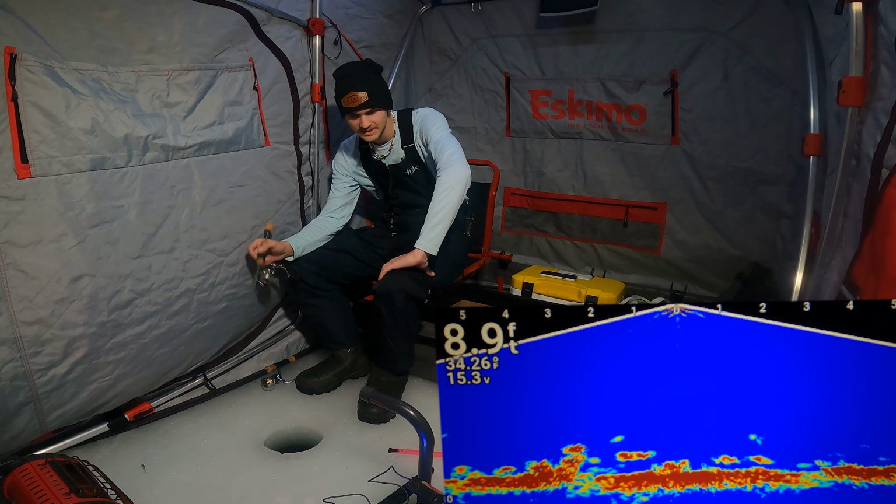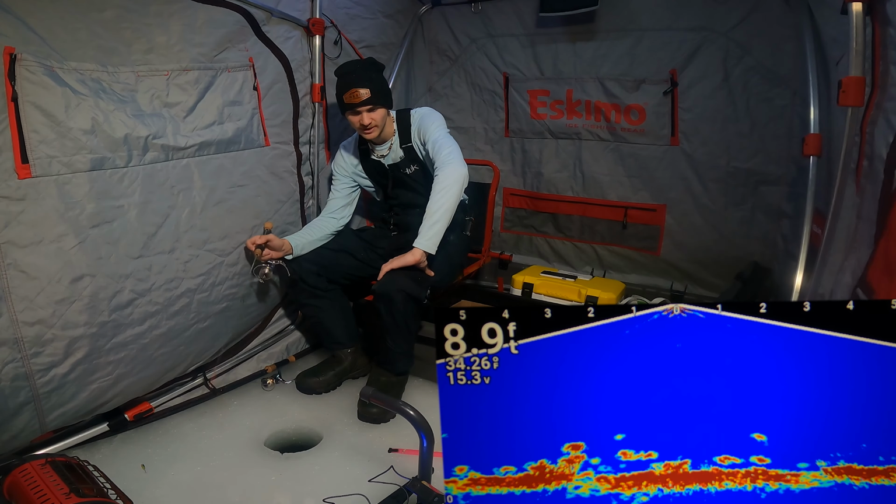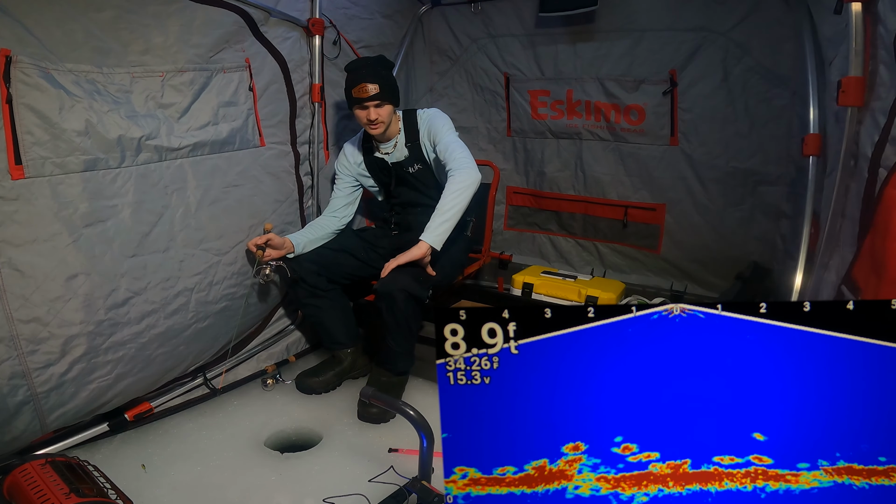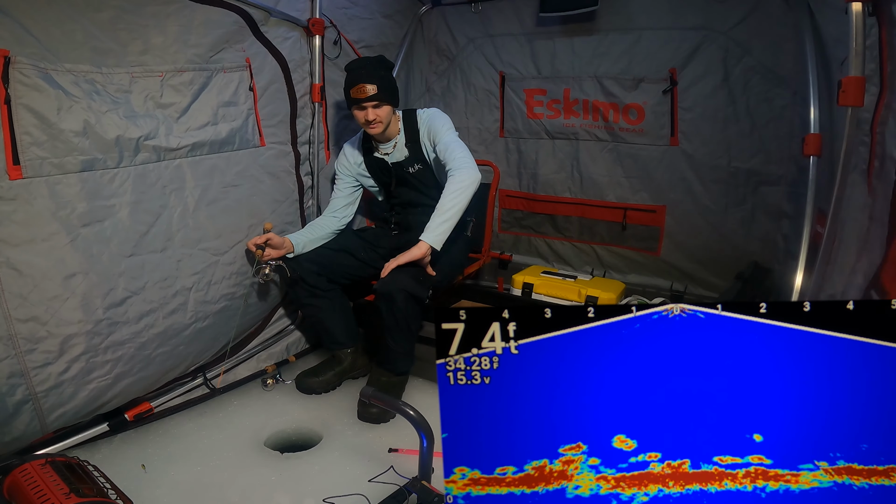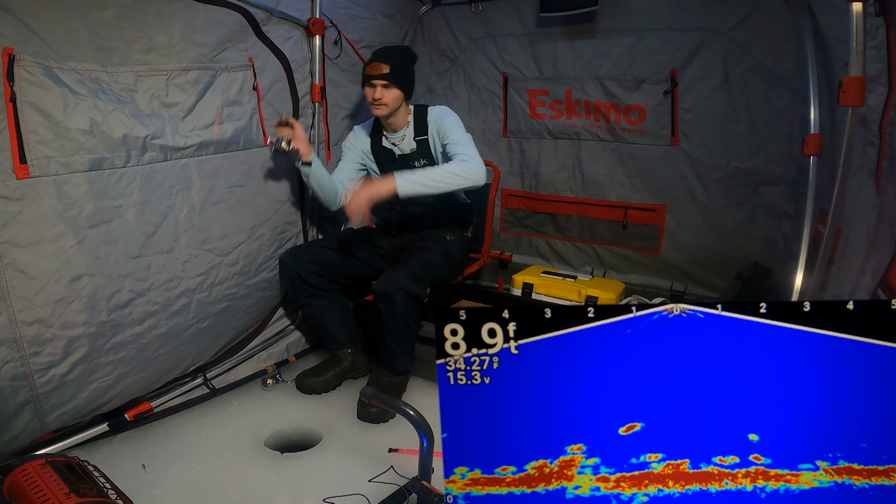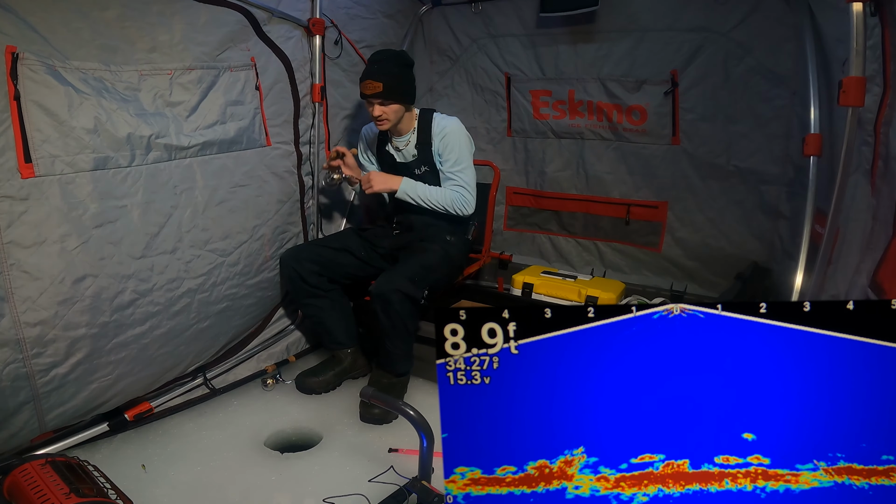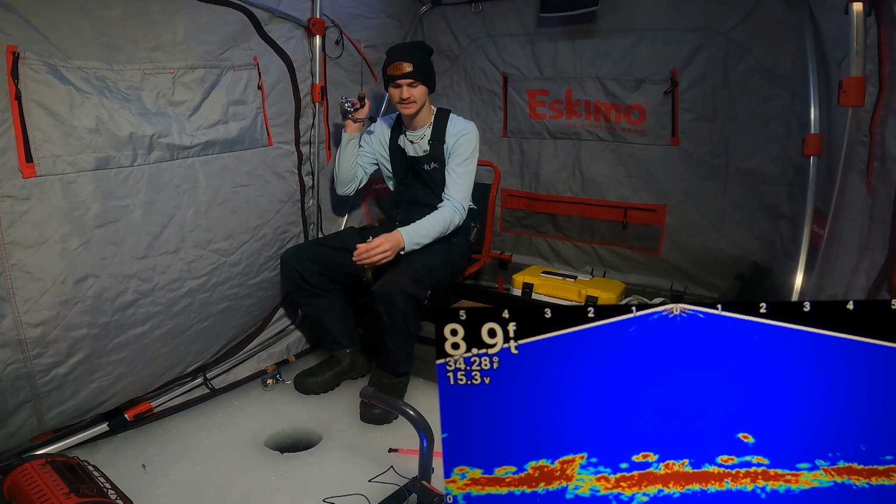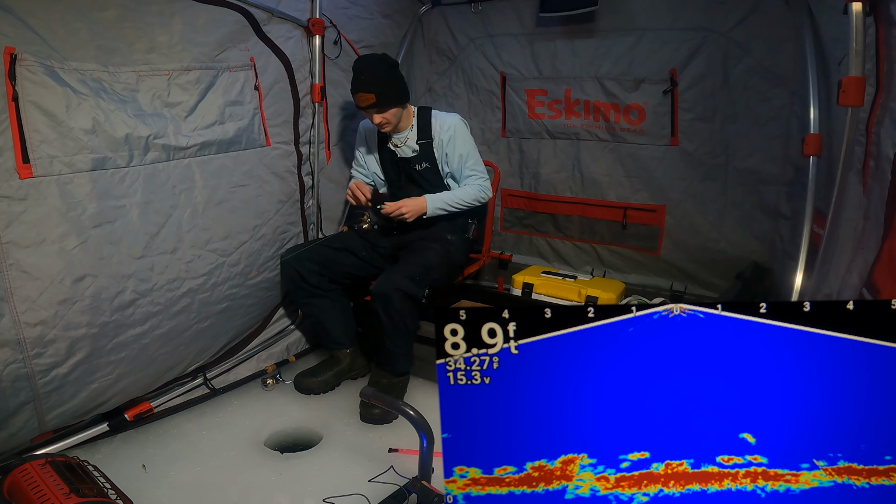There's just so many of these little guys. I don't think there's too big of a chance for anything really, really nice right now. If anything, these little ones are just going to smack it first. They're just so aggressive. I mean, look at this guy coming up right now. Not even a question if they're going to eat. It's just a when. They're all super small. It's fun, though. These guys are definitely aggressive.